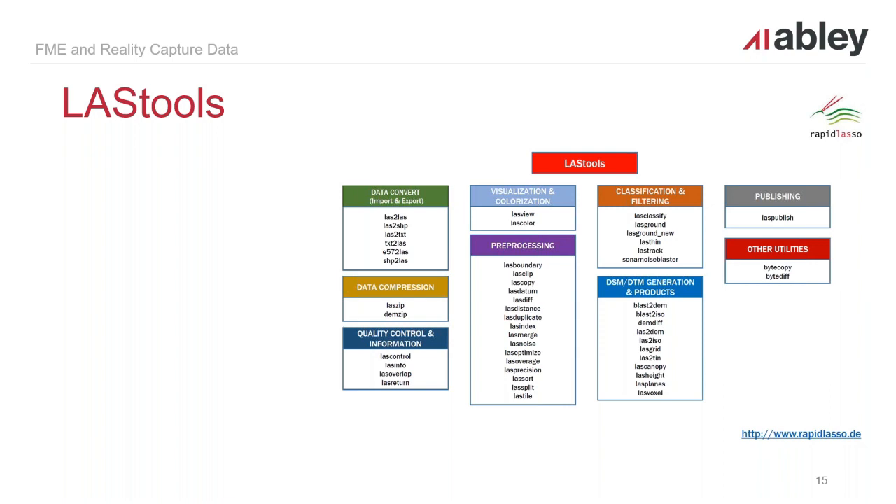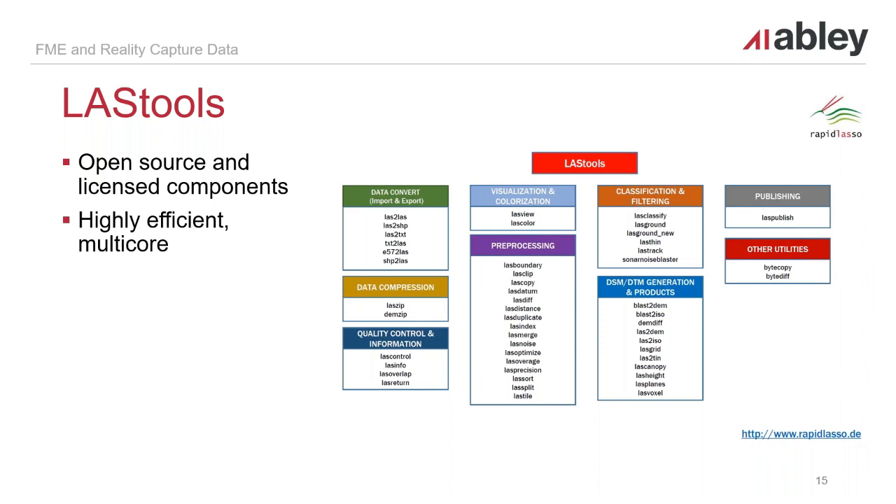LAStools. What is LAStools? I acknowledge that this might be a bit hard to see some of the lists in here, but this has been taken directly from the LAStools website. LAStools has two parts. It has an open source, free to use component where you can do some basic operations, but it also has a licensed part where you can begin to do more complex analysis.